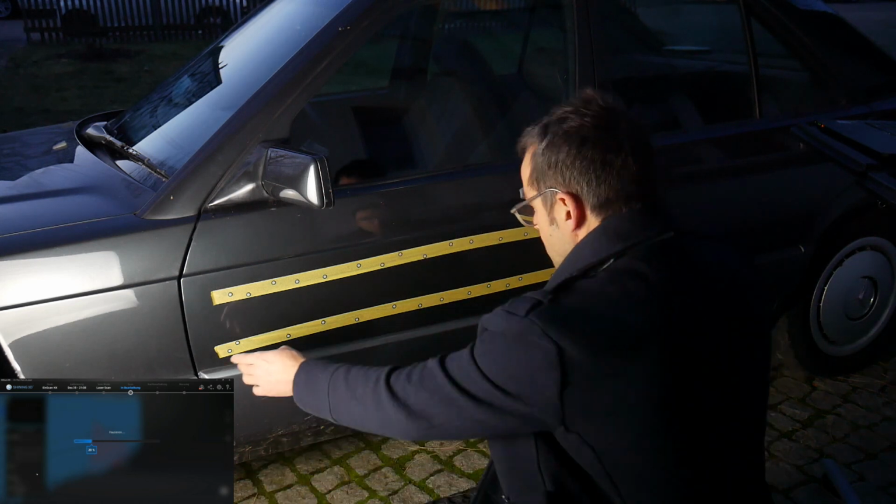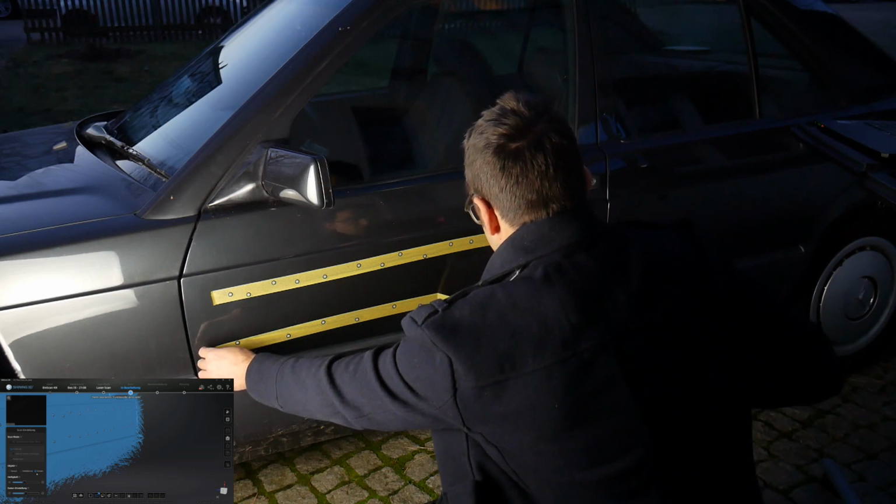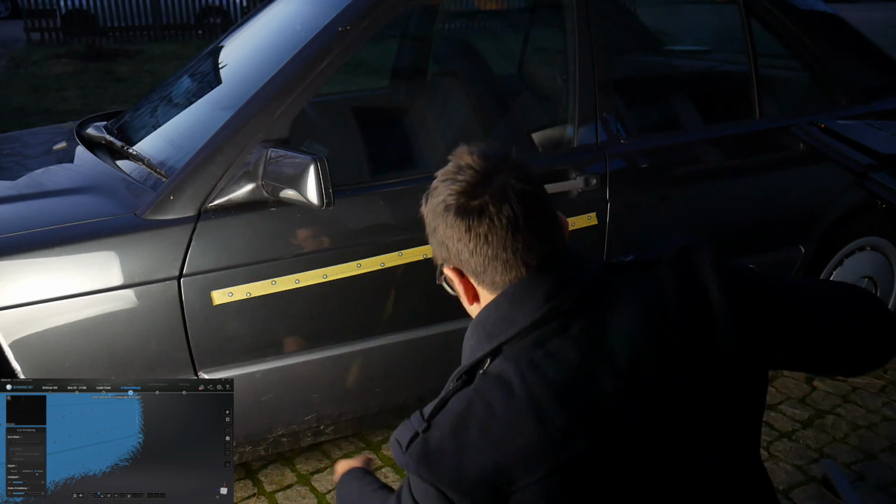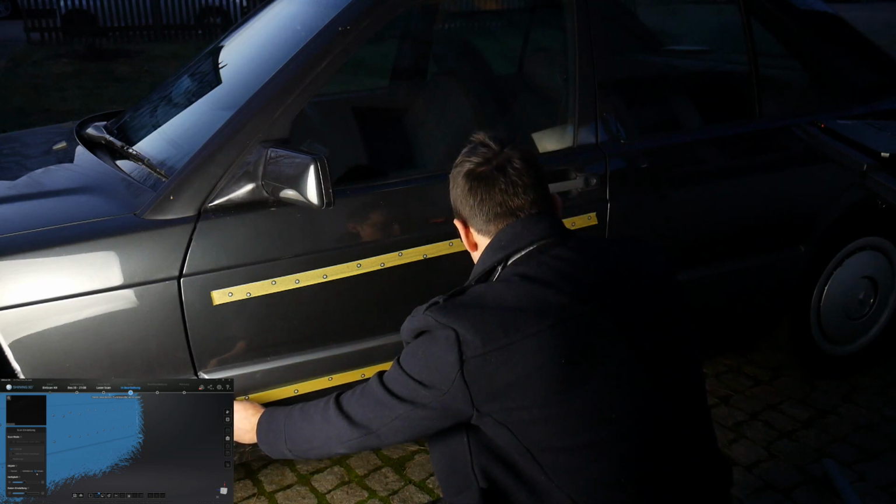To avoid those stripes in my result, I just peel them off and apply them in different areas.